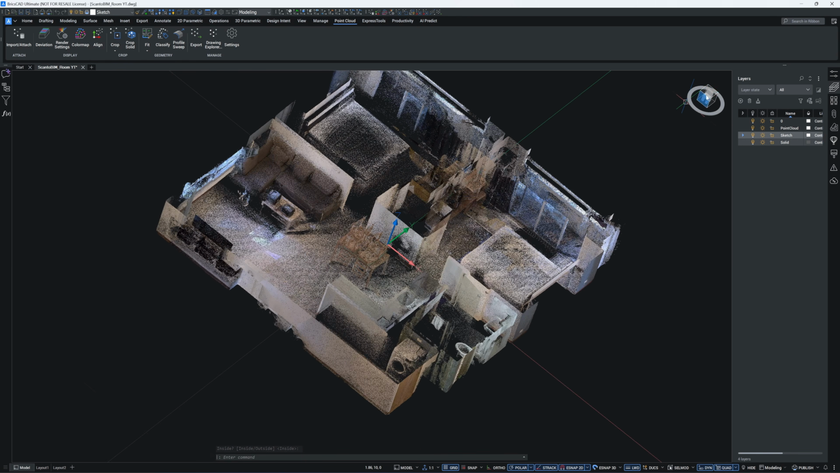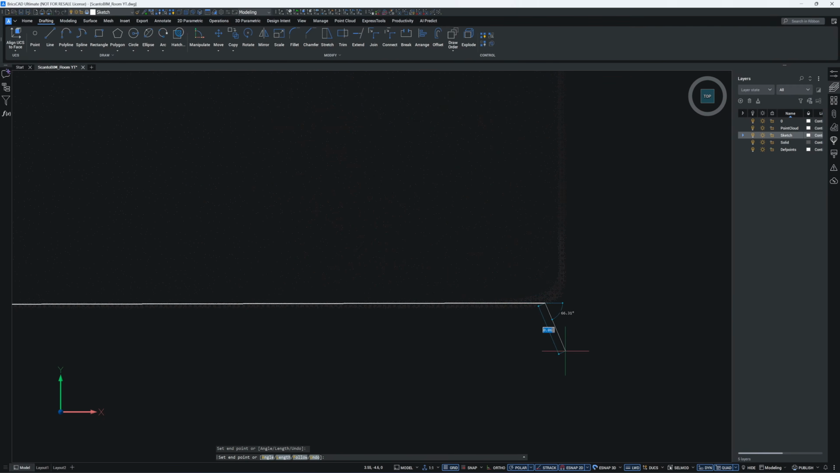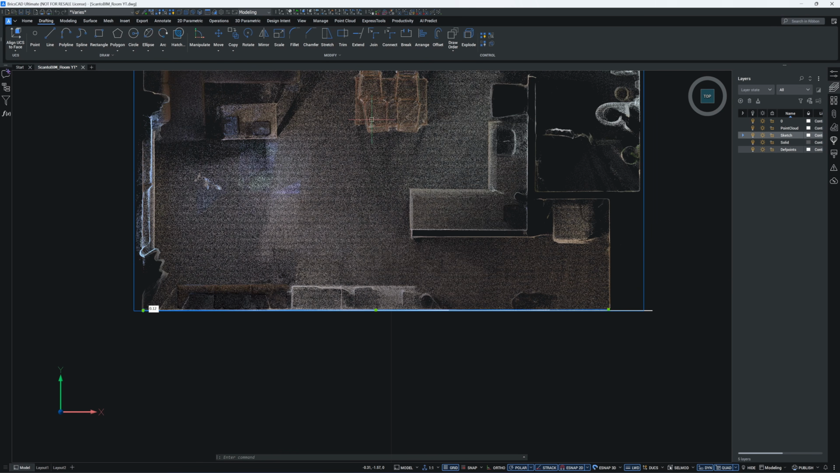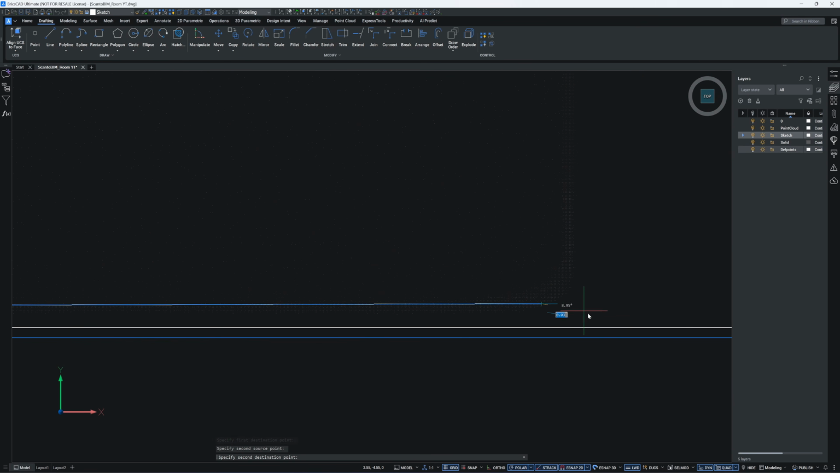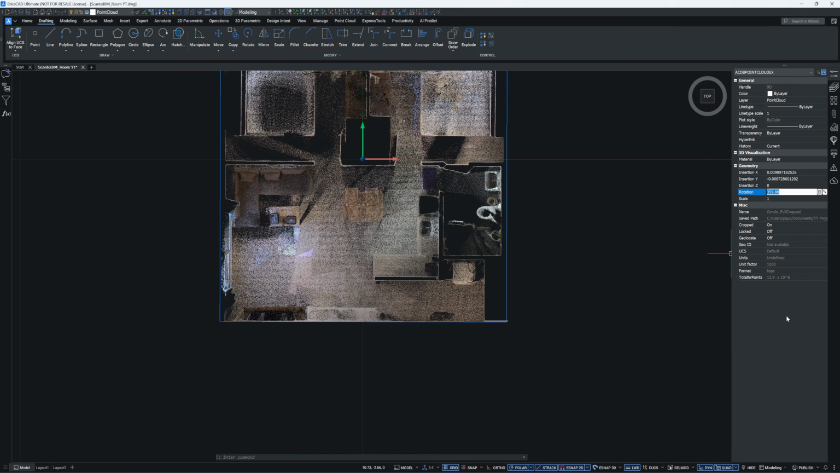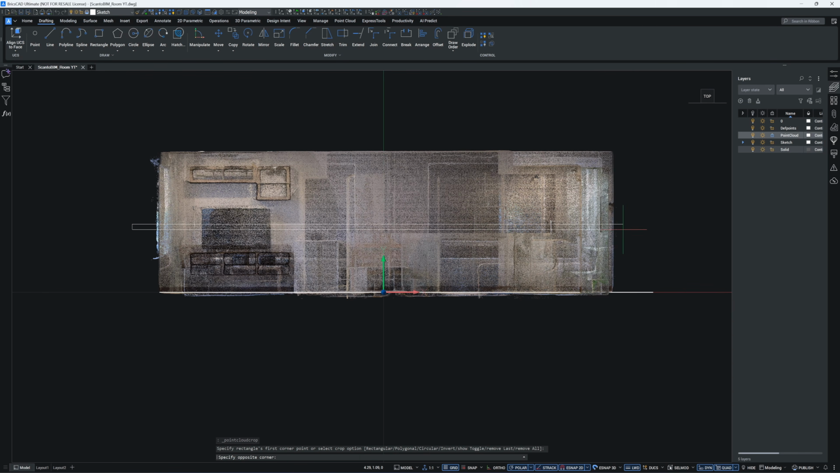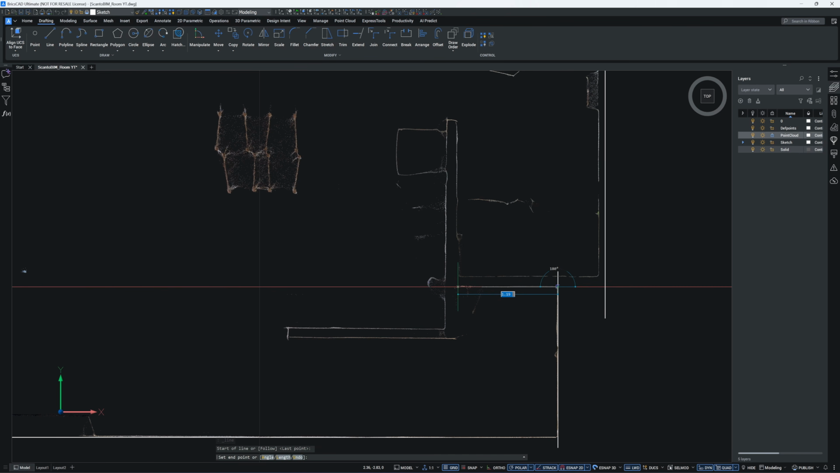I drew a straight line along this side of the wall, then added another horizontal line, and you can see they don't quite match up. So I use the align command to match the point cloud to this horizontal line by selecting two reference points. Next, I trace the boundary walls. For the sketch, I will use tools like line, trim, extend, join, and explode.